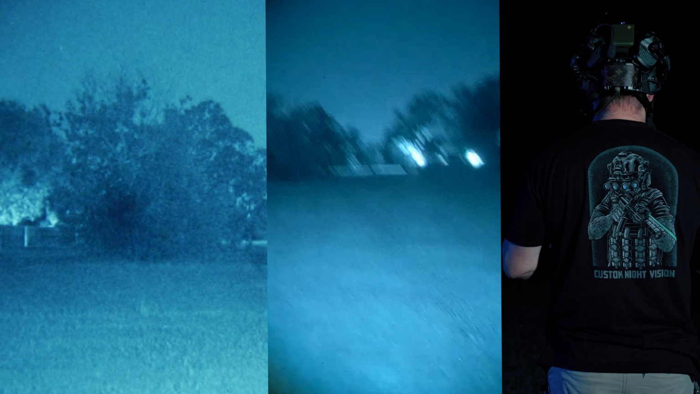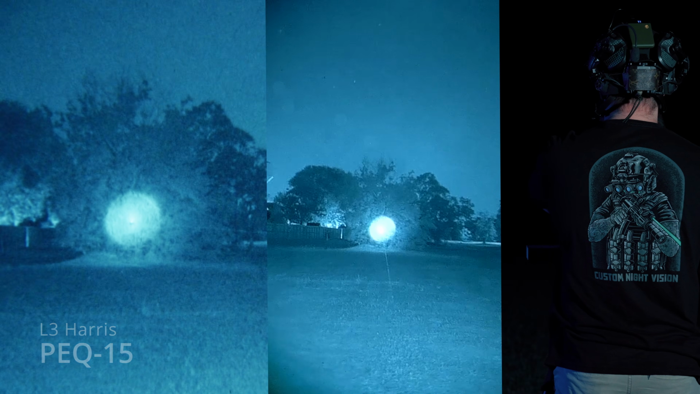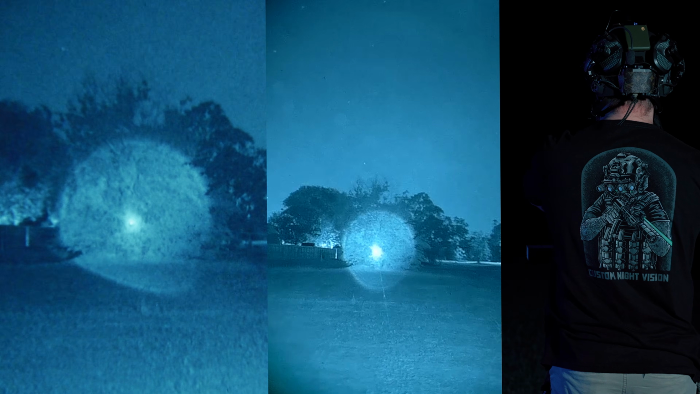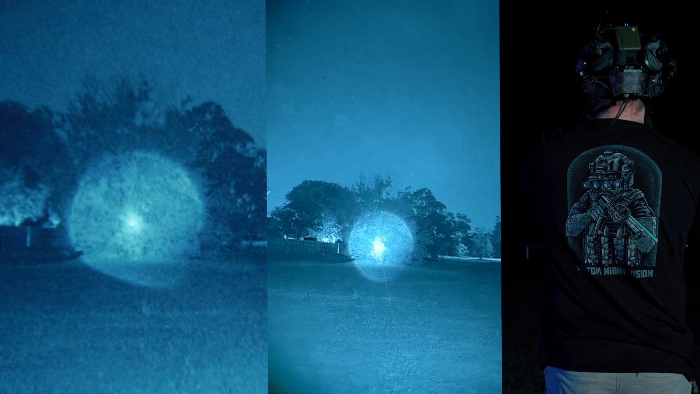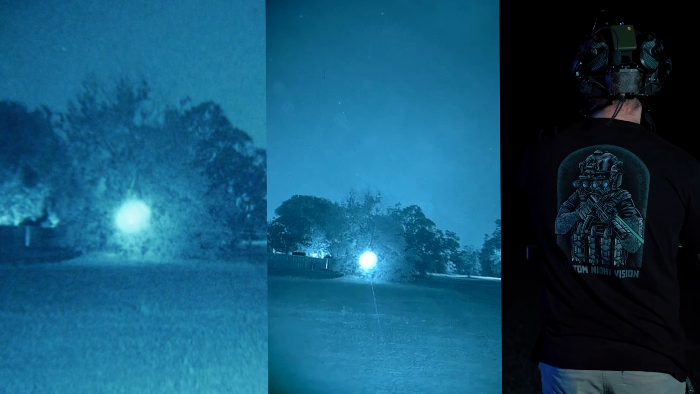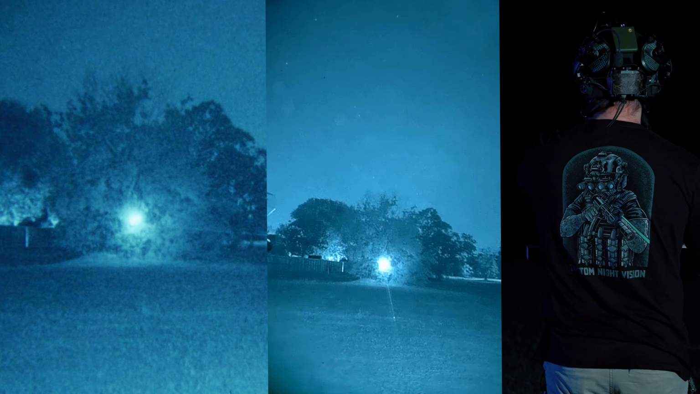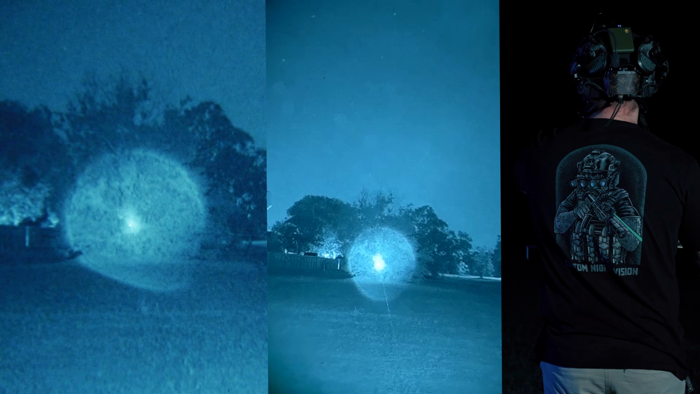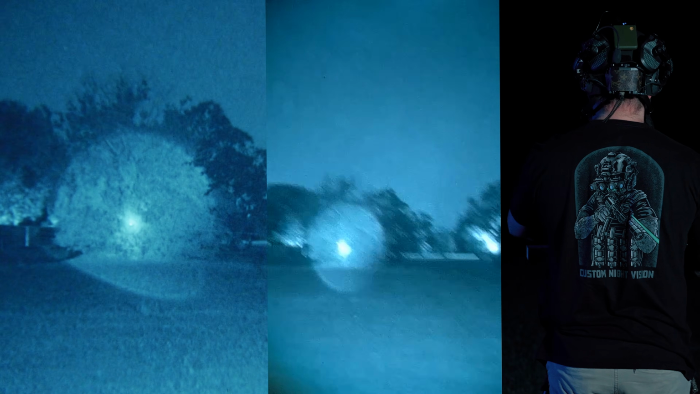Leads me to the next laser, full power PEQ-15. So the PEQ-15 also has like a nice crisp edge with the illuminator. But you can see that there are certain spots inside of the illuminator that aren't as well illuminated, if you will. Looks kind of like a Petri dish. Cool thing about the PEQ-15 is it focuses down real tight. It's almost like 2 lasers stacked on top of each other. So that's as far down, as tight as the beam goes. And that's as wide as the beam on the illuminator goes.